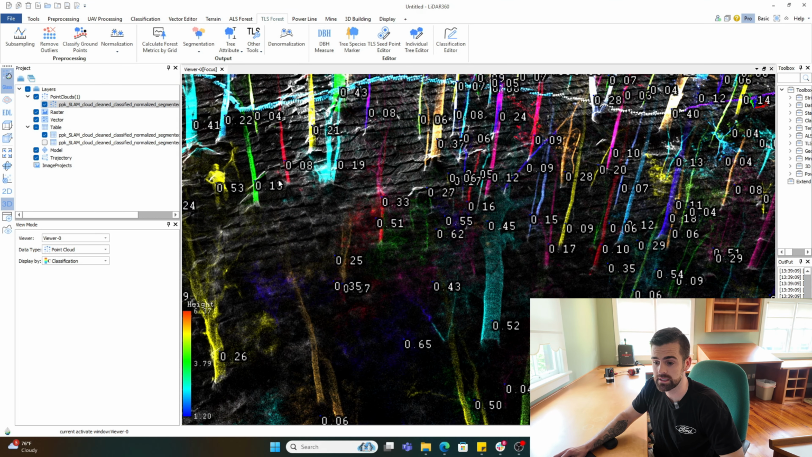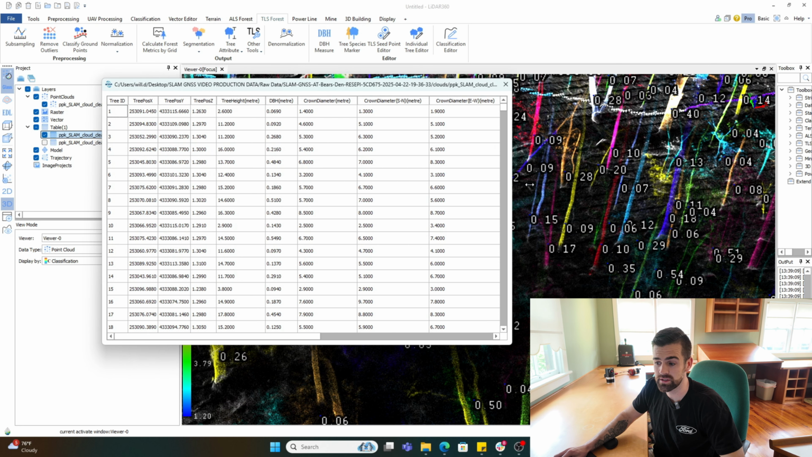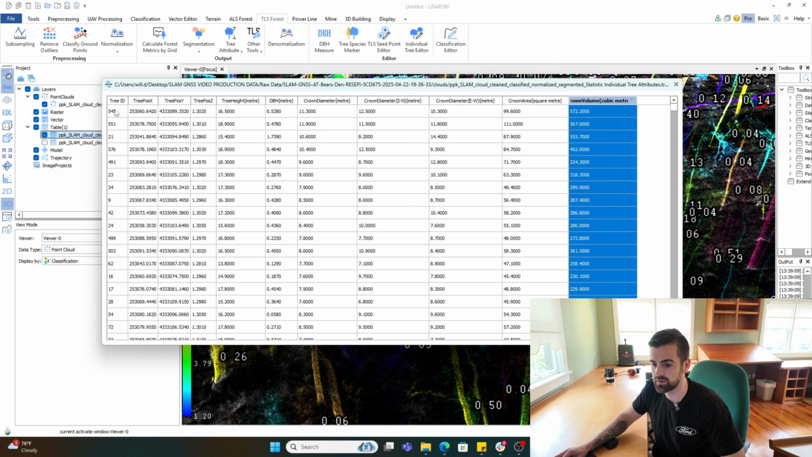When I ran the segmentation, I also generated a table that we can take a peek at here together that shows every single tree that showed up in this area and all the attributes that we discussed earlier in the video that would be helpful. That's basically DBH. You're going to see certain volumetrics and also positions and tree IDs. So that's how many trees we ended up with in this kind of smaller chunk of the data set.